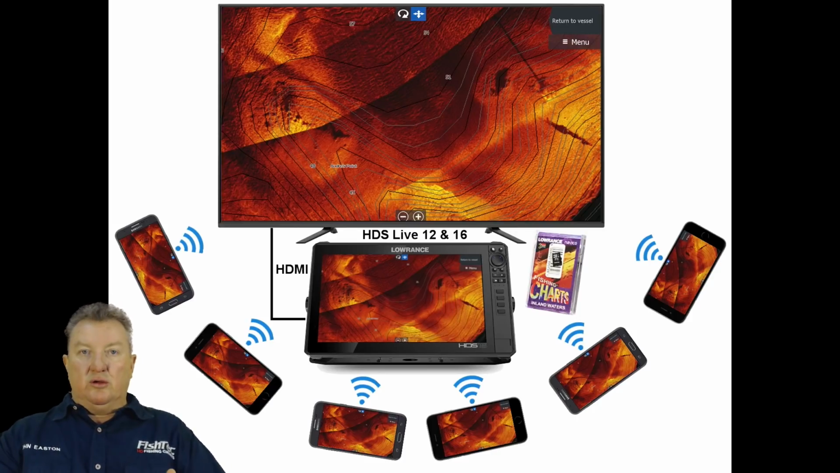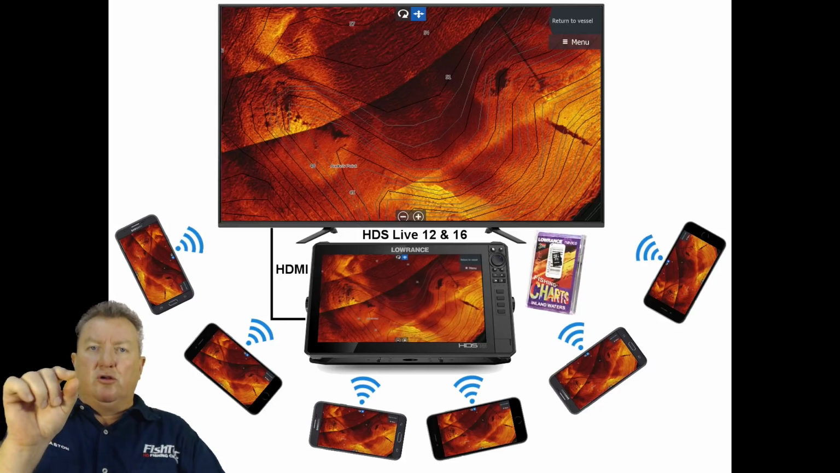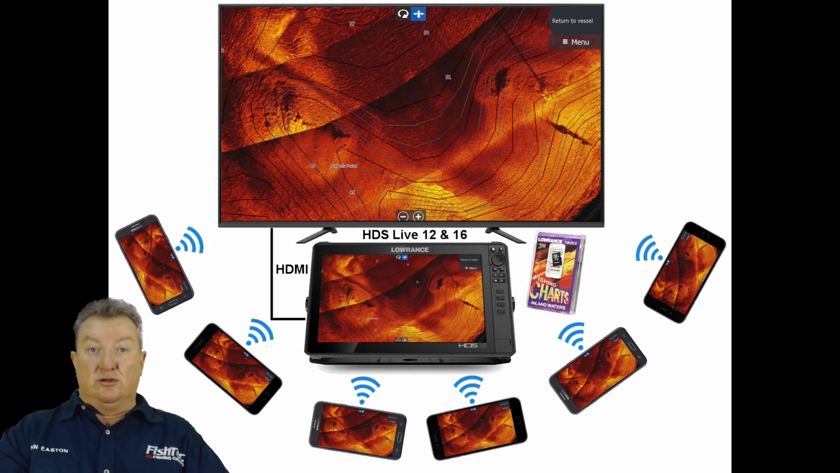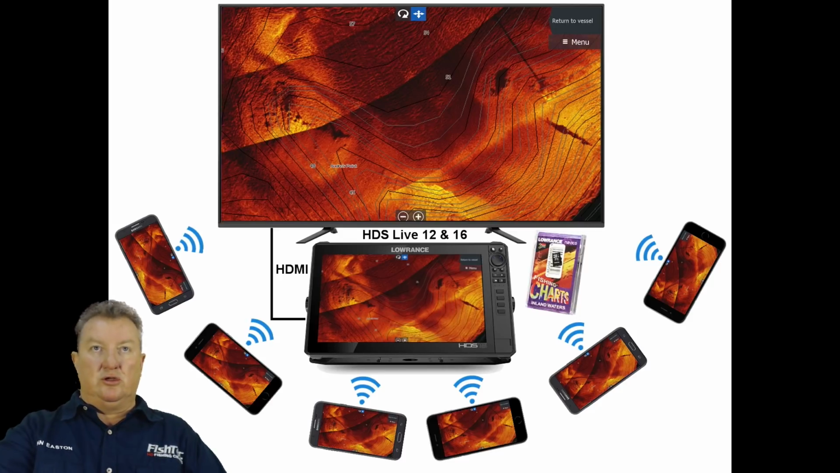Guys, you go and you download from the App Store or the Play Store. This works for Android as well as Apple. And you download the link. It's just in the search, in your App Store or Play Store, go LOWRANCE link, and you'll see a little blue icon there. That's the one that you need to download. You go into that, you go into your Wi-Fi settings, you search for the unit, you go into the unit.